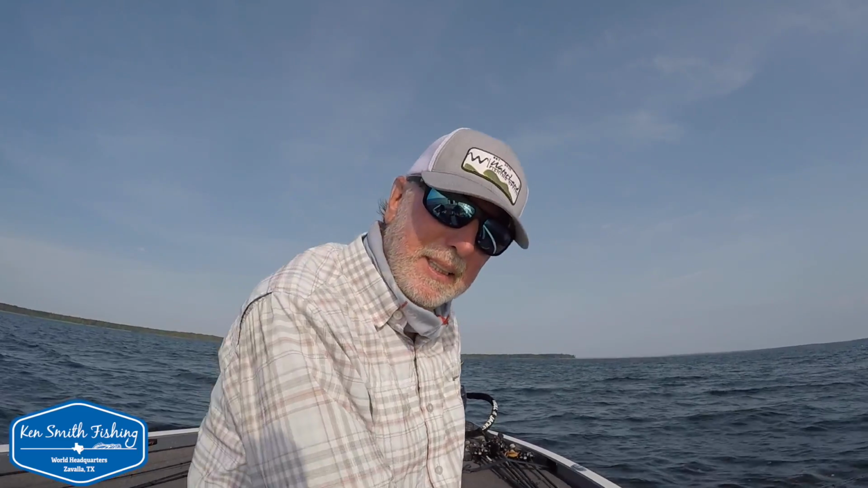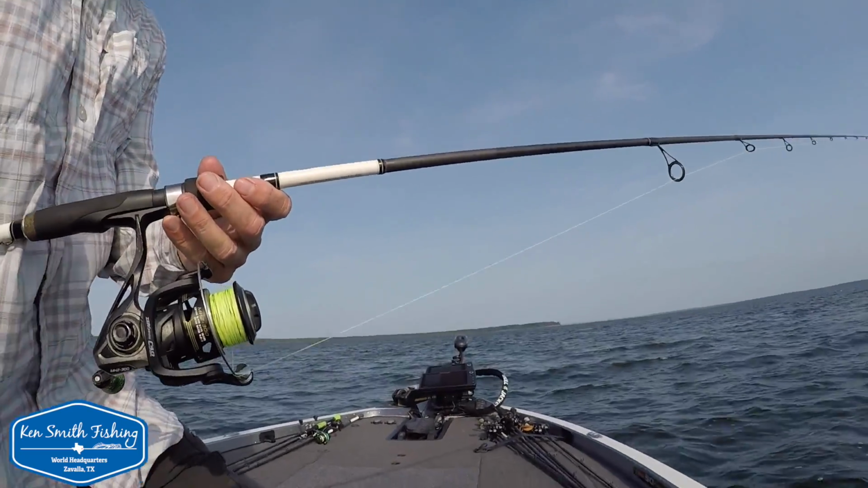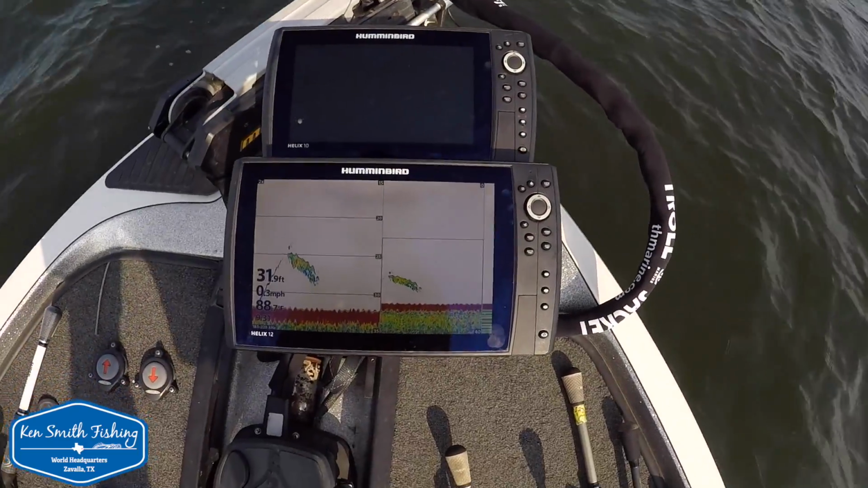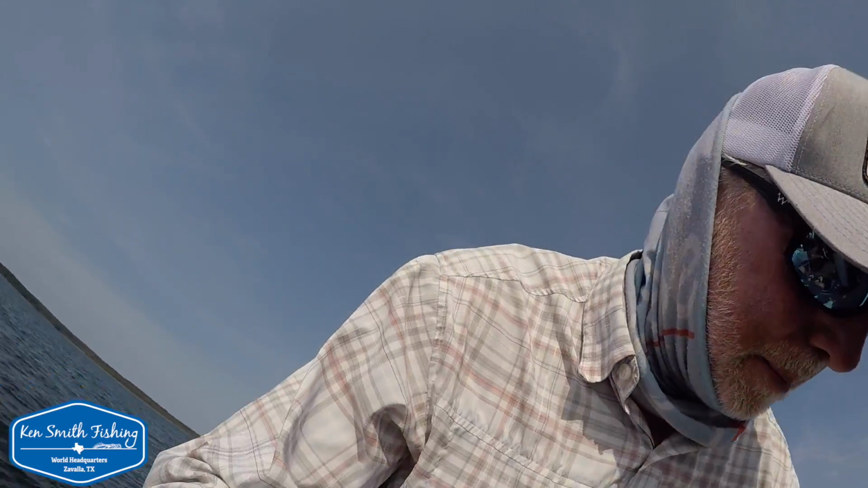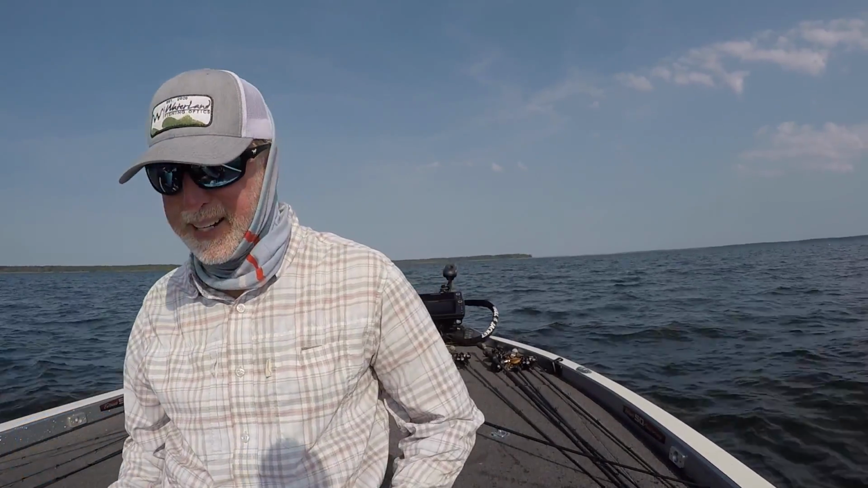We are sitting in 32 feet of water. See, I'm out here deep. I'm throwing up into maybe 24 feet of water, but I'm out here deep. And that bite was out here under the boat. That fish was probably in at least 30 feet of water. So some pretty deep bites out here right now.